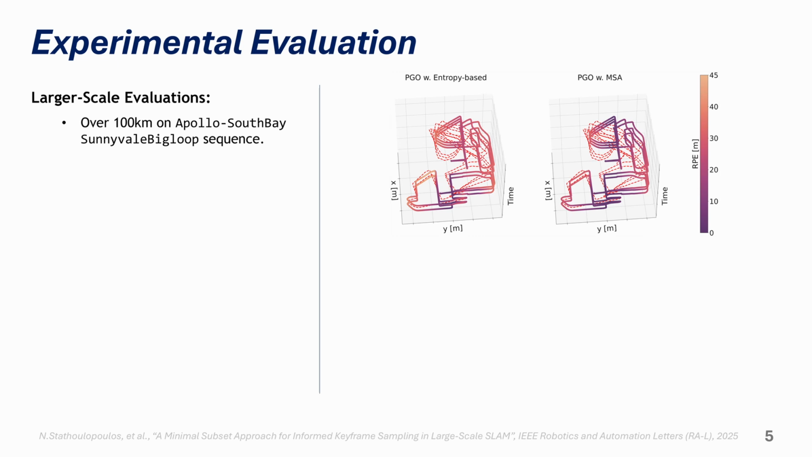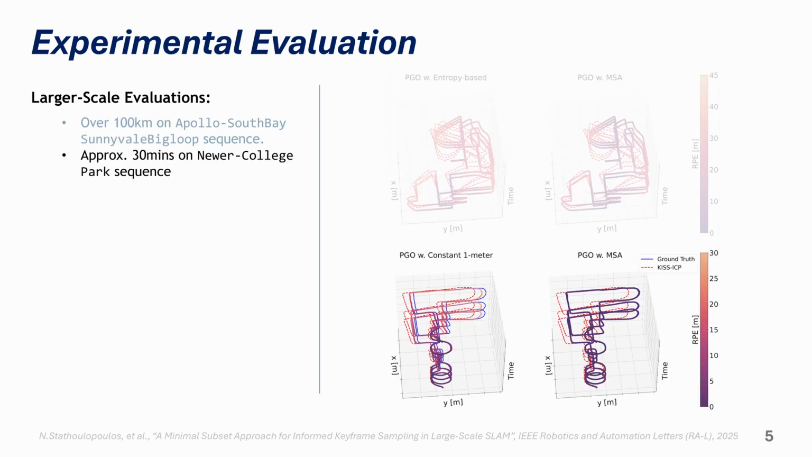We perform large-scale evaluations in the following datasets. The Apollo South Bay Sunnyvale Big Loop sequence that spans over 100 kilometers, and the 30-minute Newer College Park sequence.